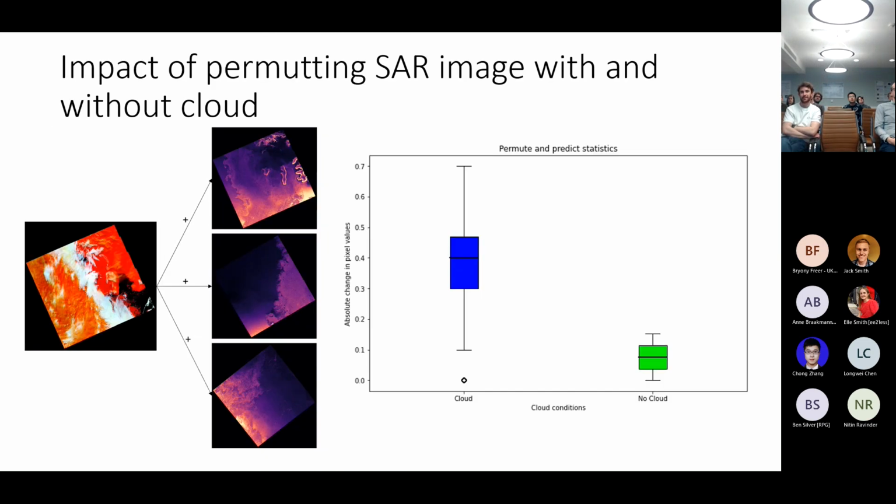And what you see is that when there is no cloud cover, if you swap the SAR image, it has very little effect on the output of CombiNet, i.e. very little change to how confident CombiNet is that it is an ice or water pixel. Just to say, the 0 to 0.7 doesn't relate to whether it thinks it's ice or water, it's the absolute change in the confidence that it is ice.